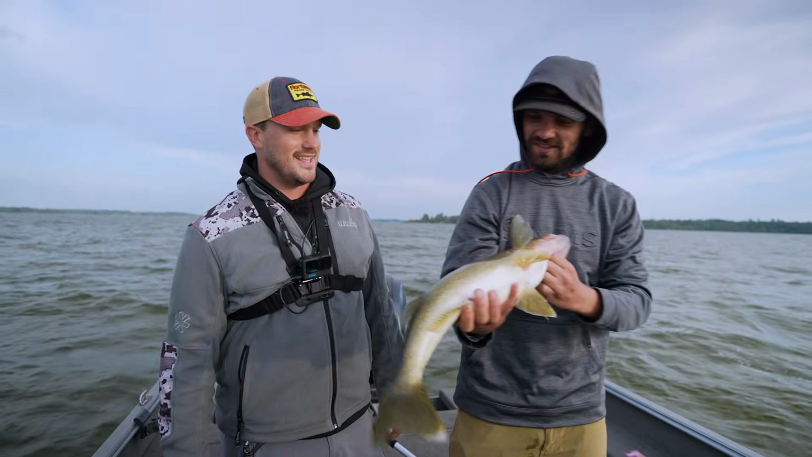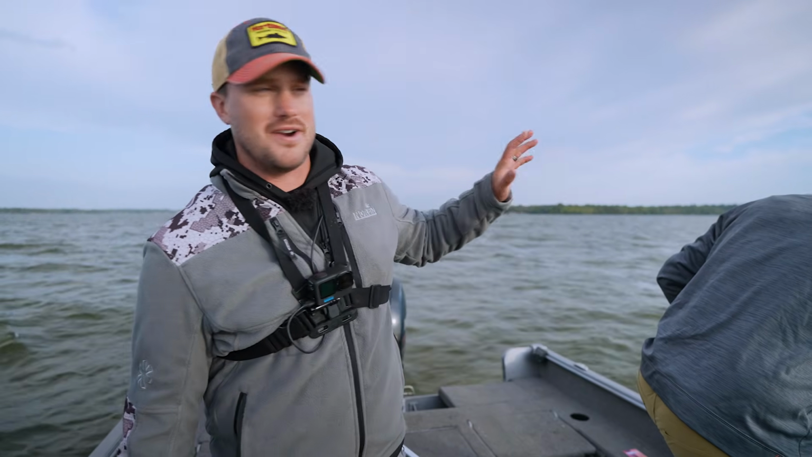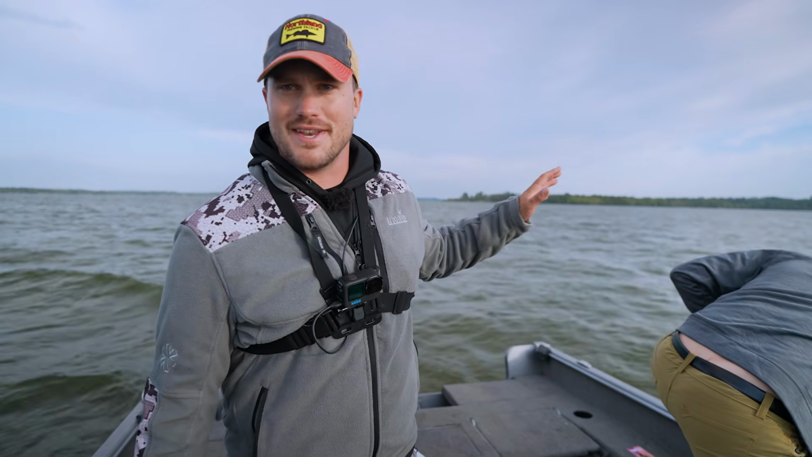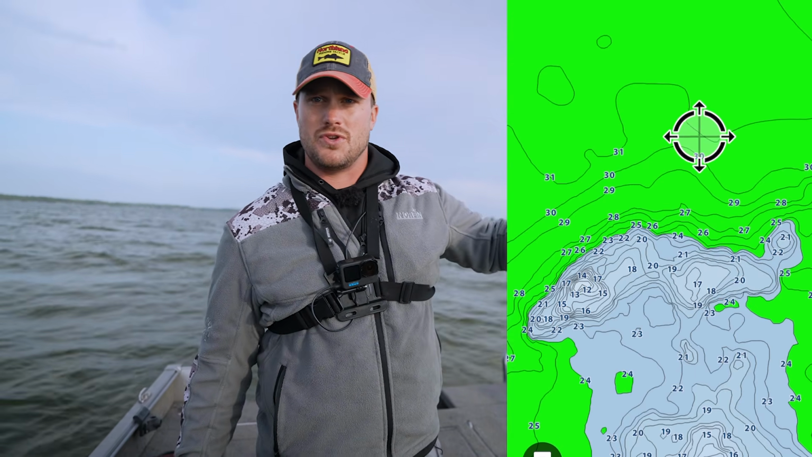Chasing these big walleyes in the fall is so much fun. Big baits, big fish. We're gonna talk through our next pattern. That was literally pretty much the next cast after we caught that other one. And so this one is that mid-lake structure, that hump, and it goes off to kind of like this deep, hard bottom flat.